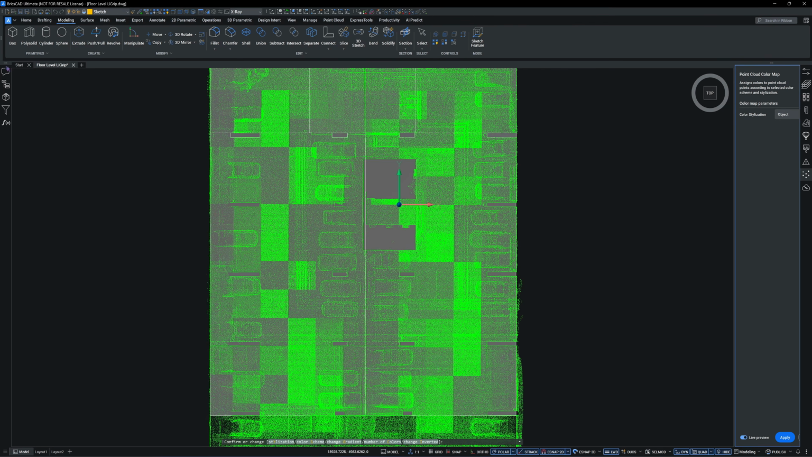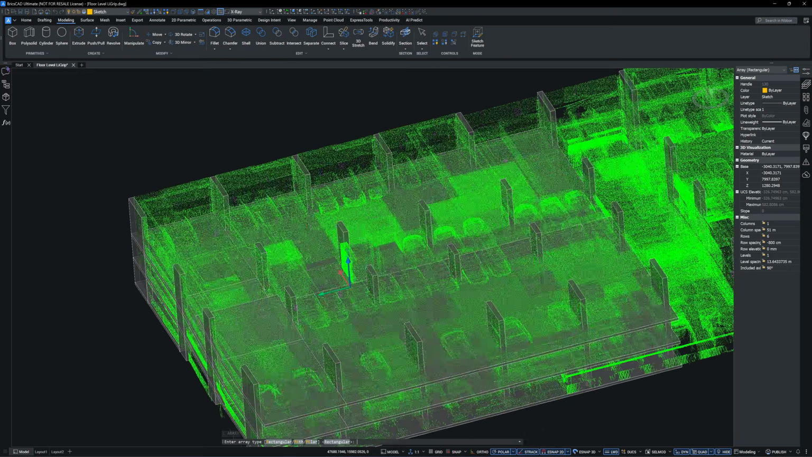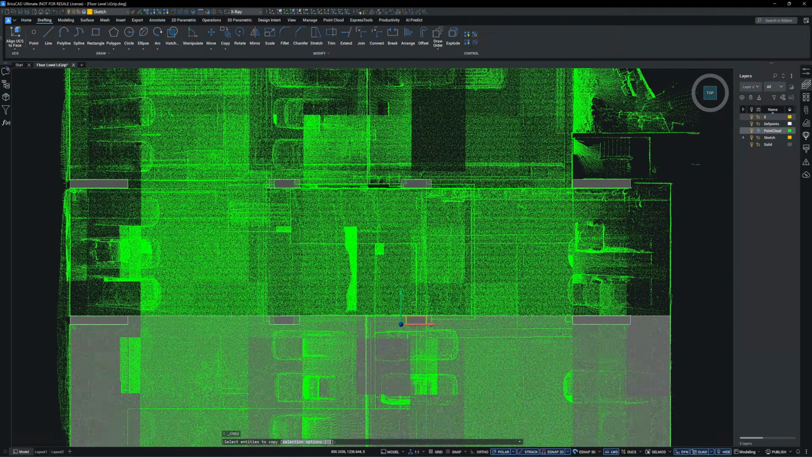Now I'm going to array the columns at 8 meters spacing. All the columns align perfectly with the point cloud, confirming the scan data is highly accurate.